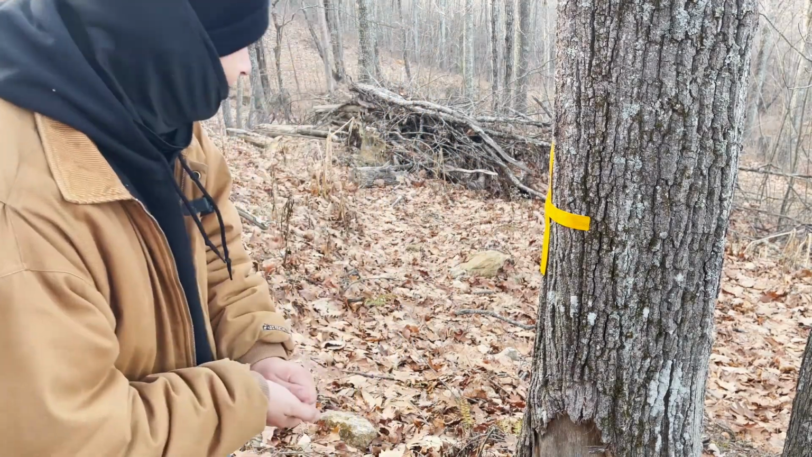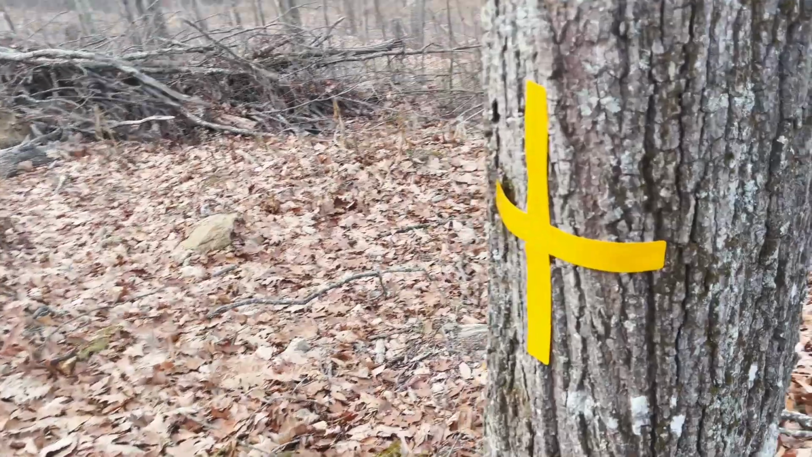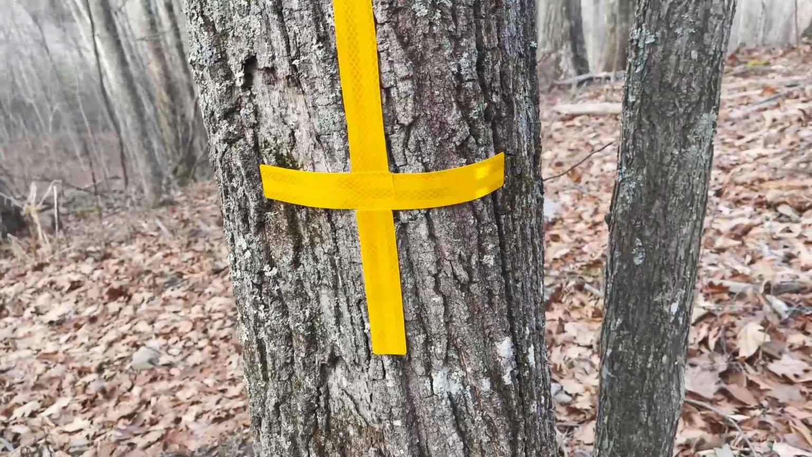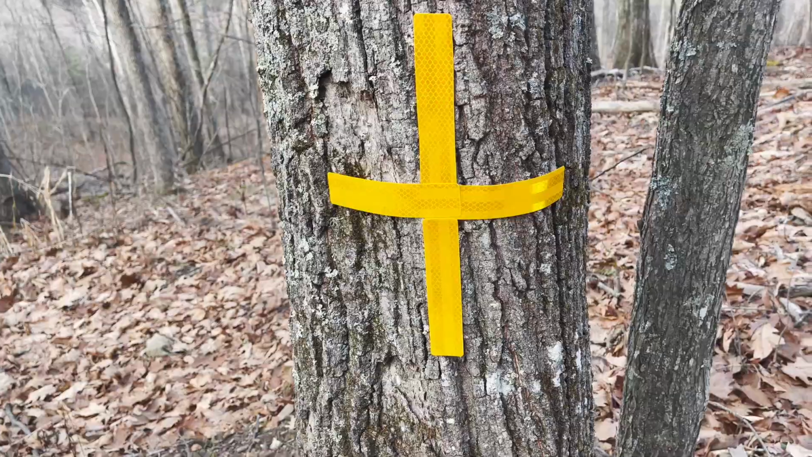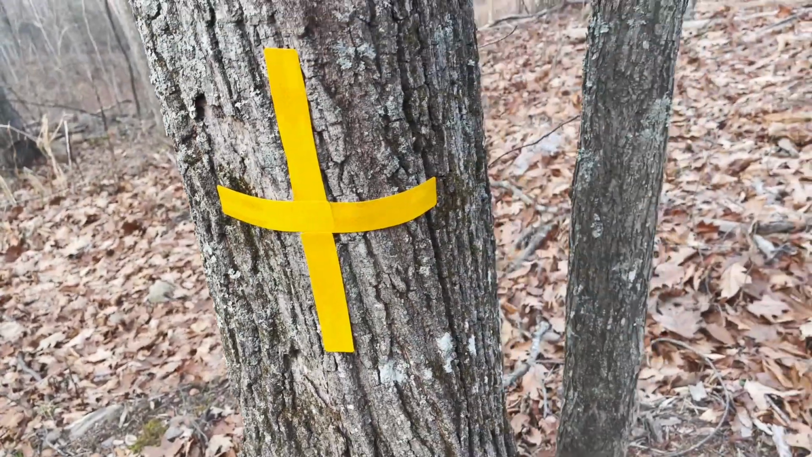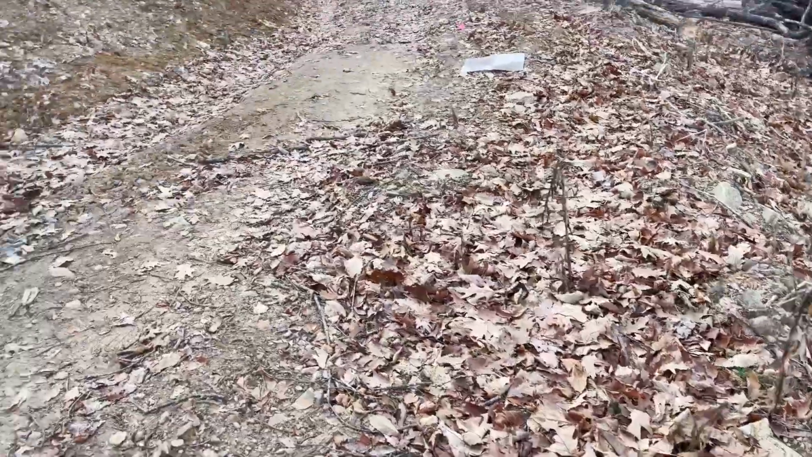I like that. I think that looks pretty good. Much better than the other one. Hopefully it comes up. Look at that. Nice little cross. I think it should come up in the data set pretty well. I've seen some people do like spray paint, but I don't really want to spray paint the trees. I like the trees. There's the aerial target.